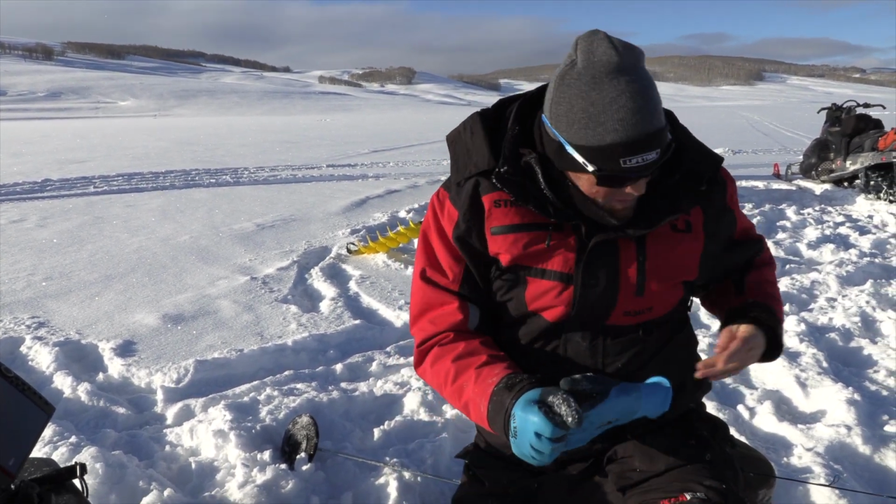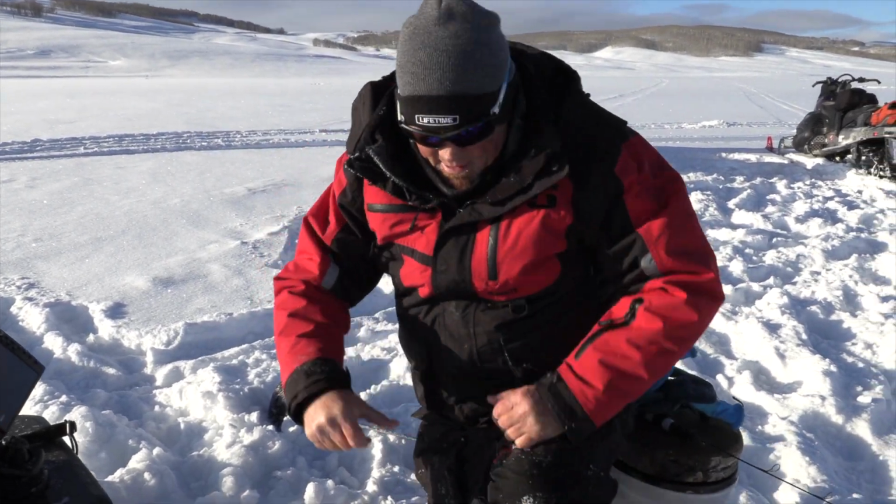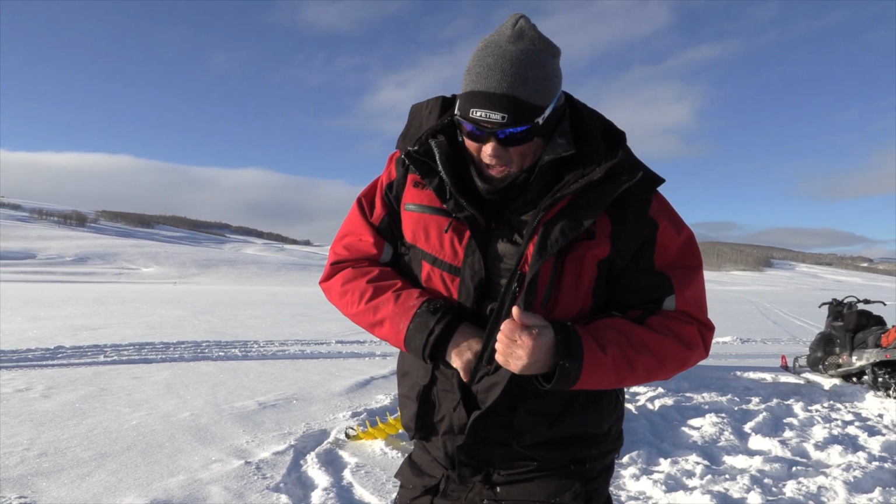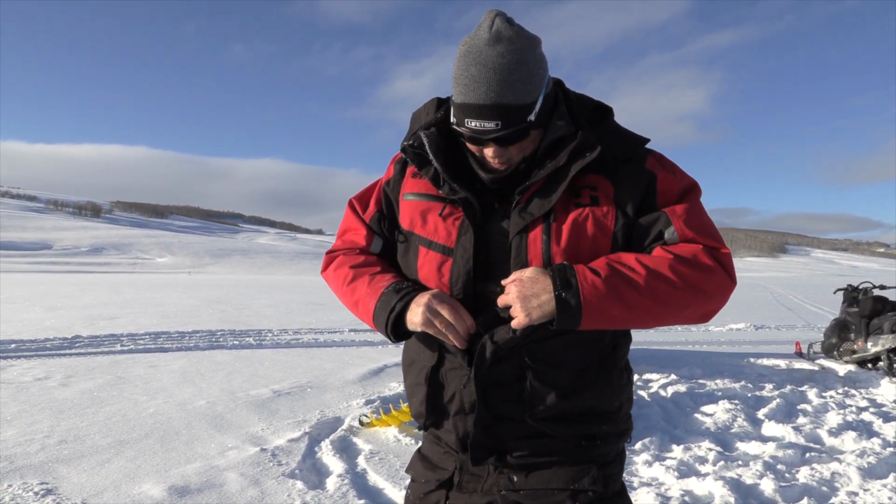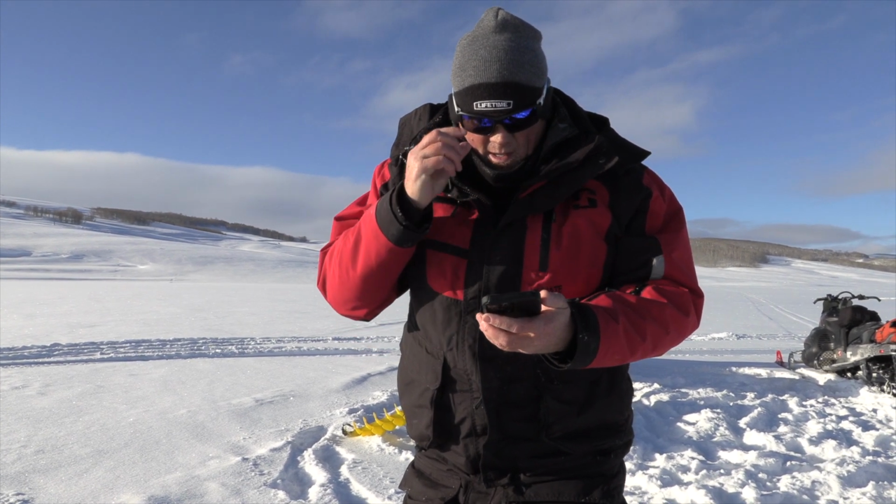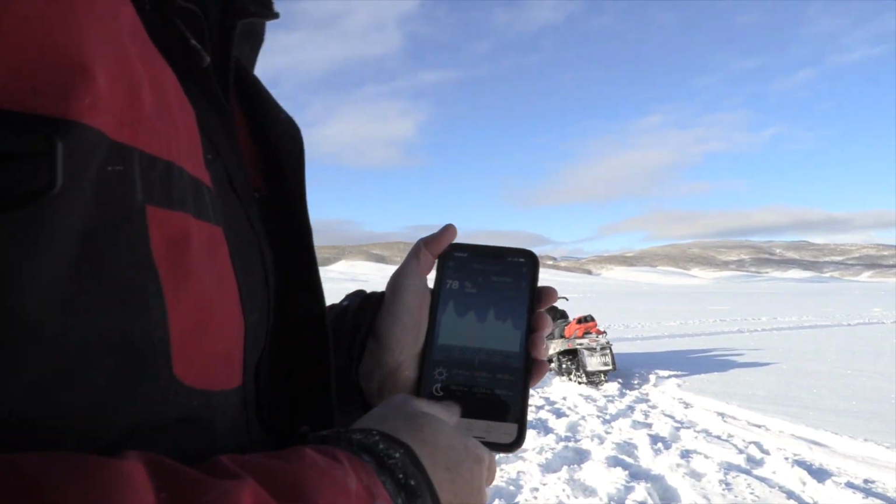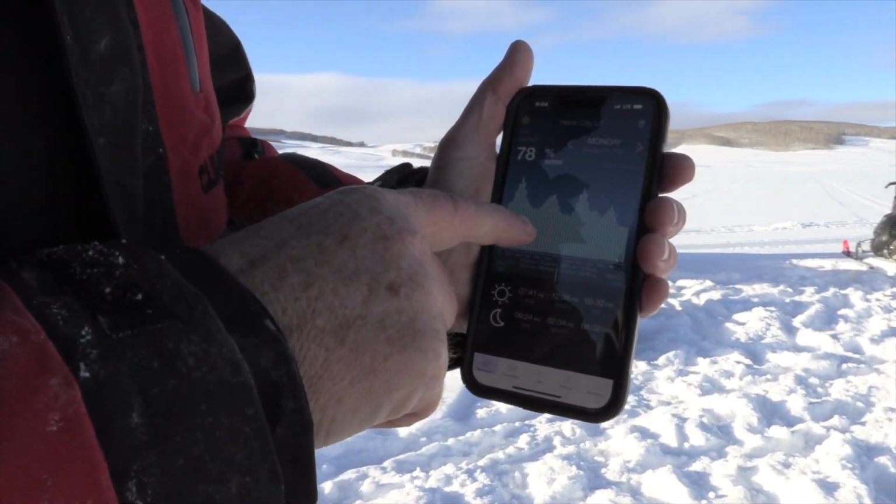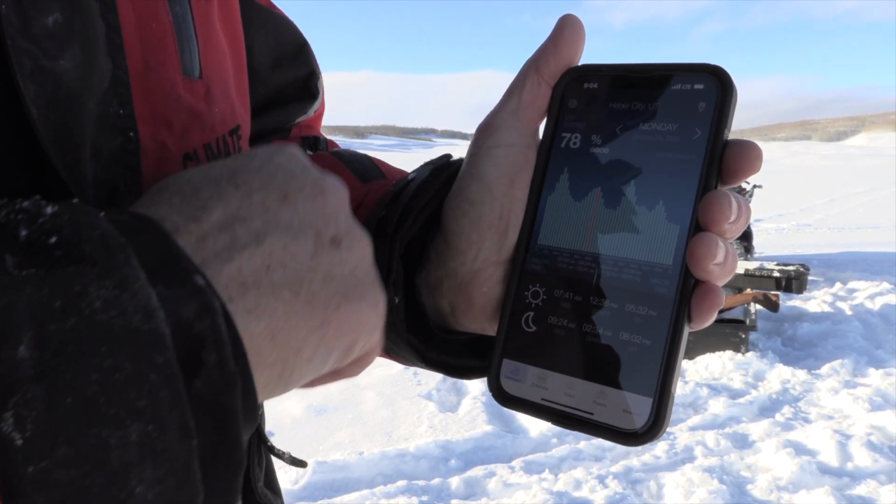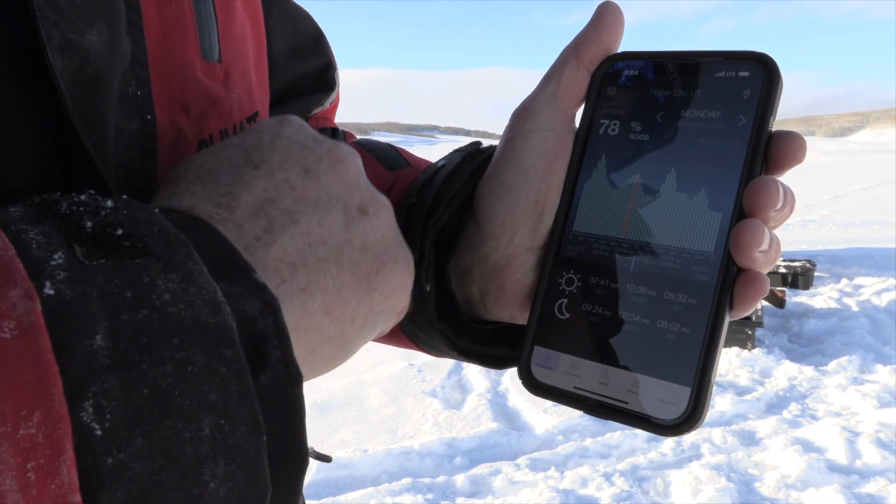I want to show you something, though, that I think you need to consider, and it's this. This is going to help your fishing a lot. Let me just pop my phone open here. You can see our mark, that purple or kind of orangish bar, shows that we're at the peak of the major time.